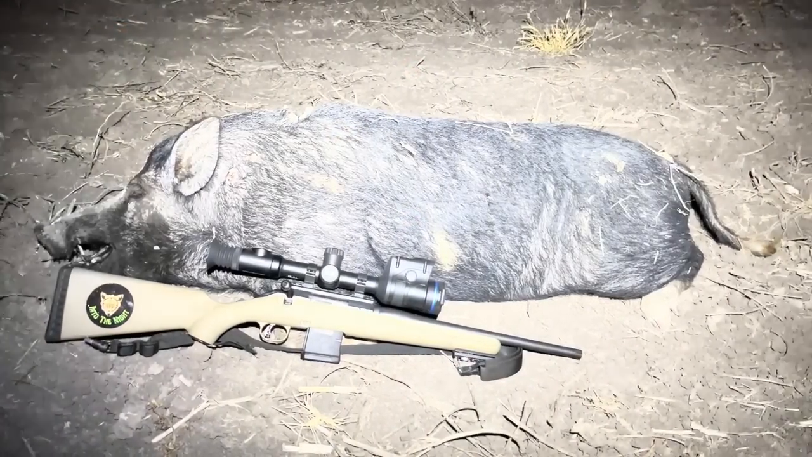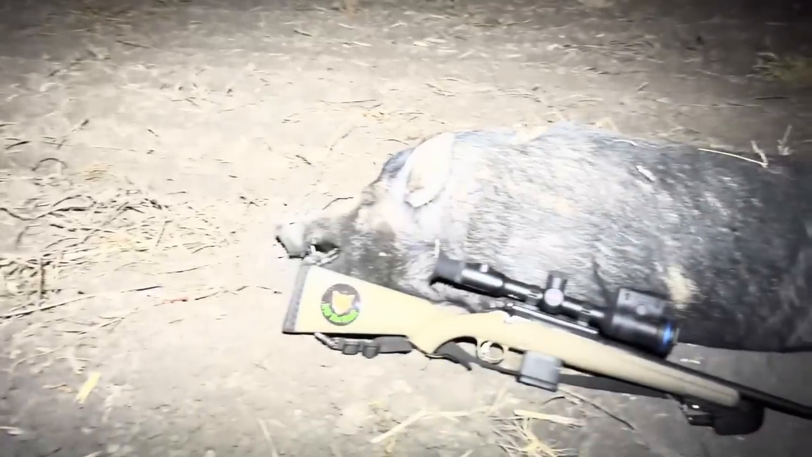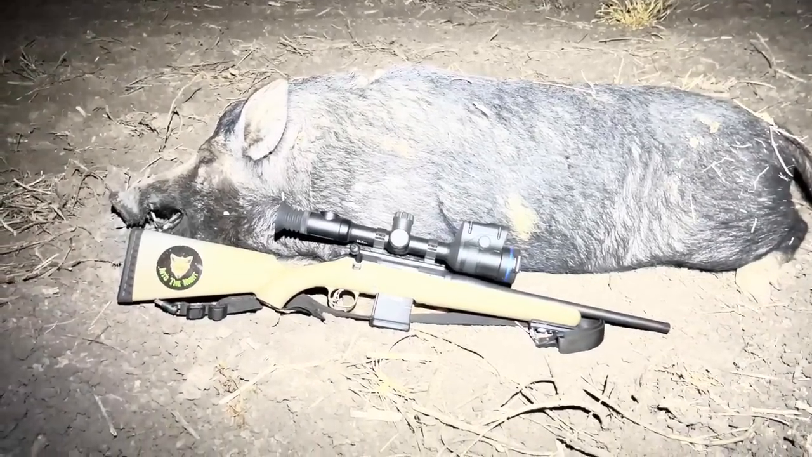Here's that boar I just got. Stinking mongrel thing, he made me walk nearly a kilometre from the car, chasing him across the cultivation and the oats here. But anyway, I got him in the end.